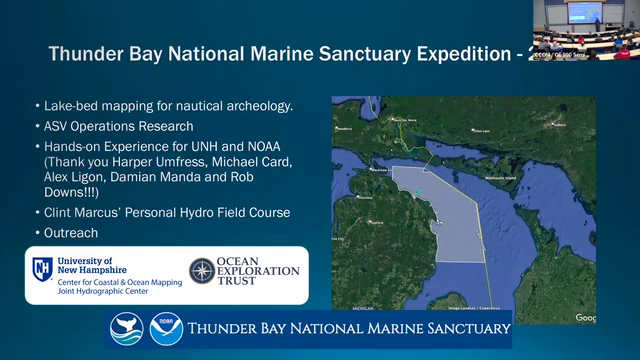But one of the projects that we did in 2021 was an expedition to Thunder Bay National Marine Sanctuary, which is, this is Michigan and this is Lake Huron. So it's like the upper part of the mitten of Michigan. And this was a collaborative effort between us and the Ocean Exploration Trust. And we had been there before.